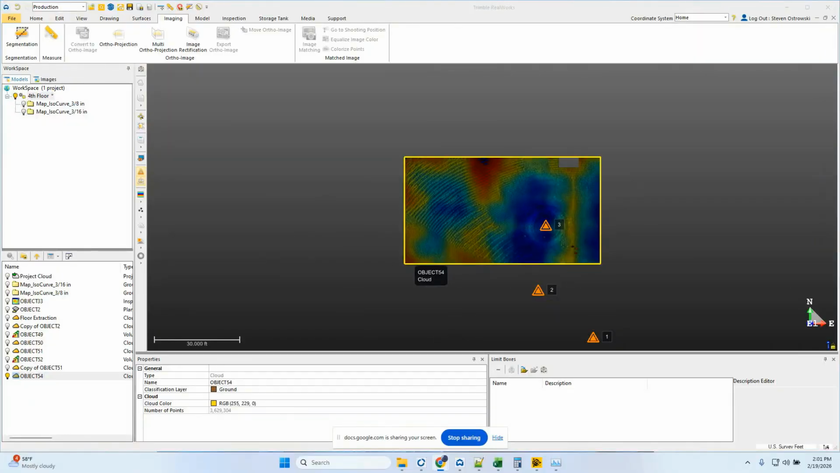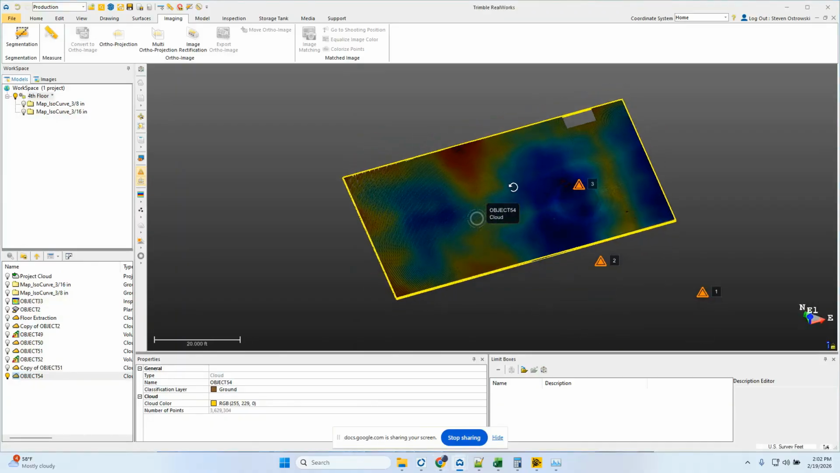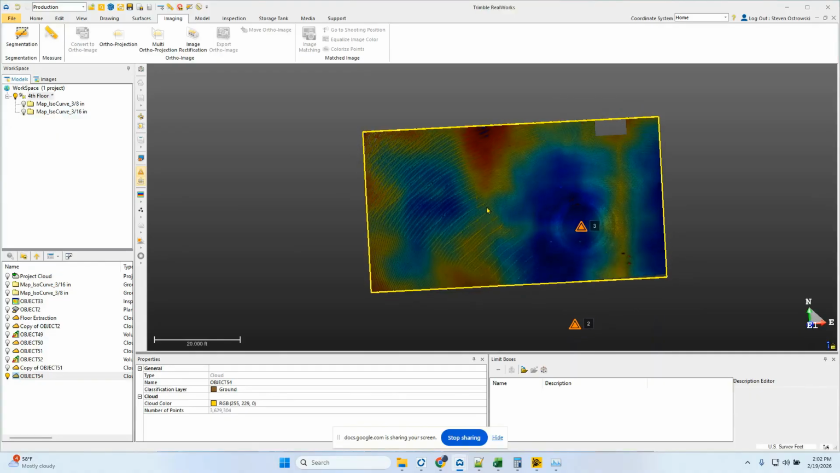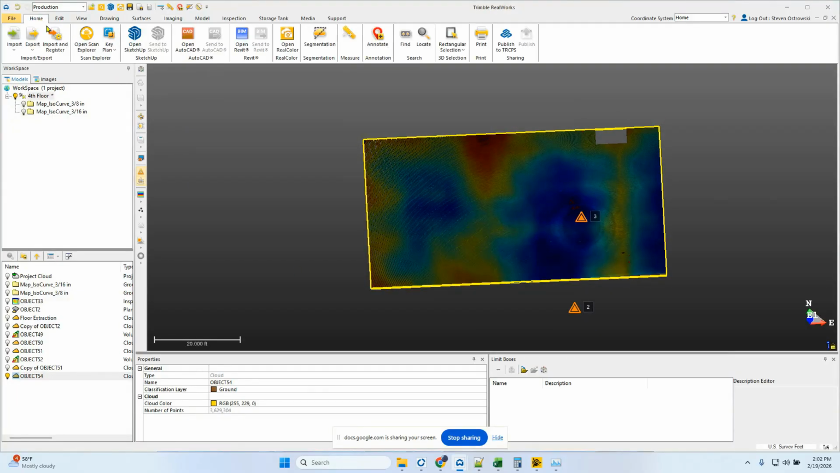Hey, Steve Trimble. In this connected construction tip, we're going to show you how to do a best fit plane for floor flatness, because we don't really care about levelness when the floor is elevated. We just want to make sure it's flat, so if we put down tile or keep it exposed, it's not super bumpy. So here you can see red is high, blue is low. If we open this up, you can actually start to see what it looks like here.